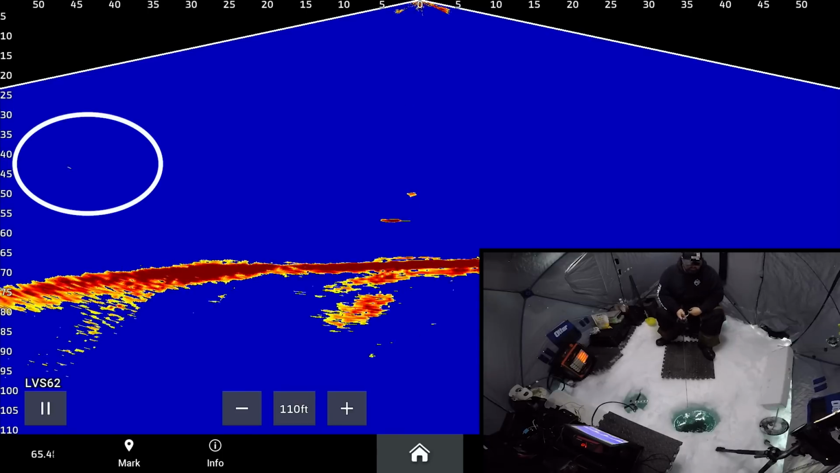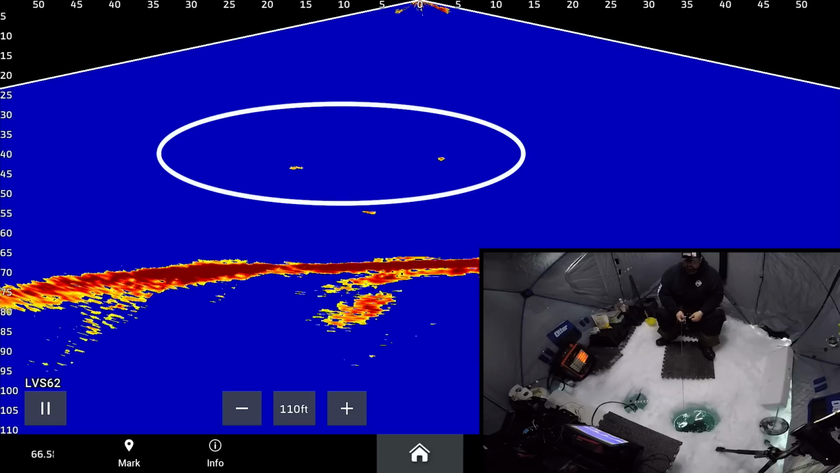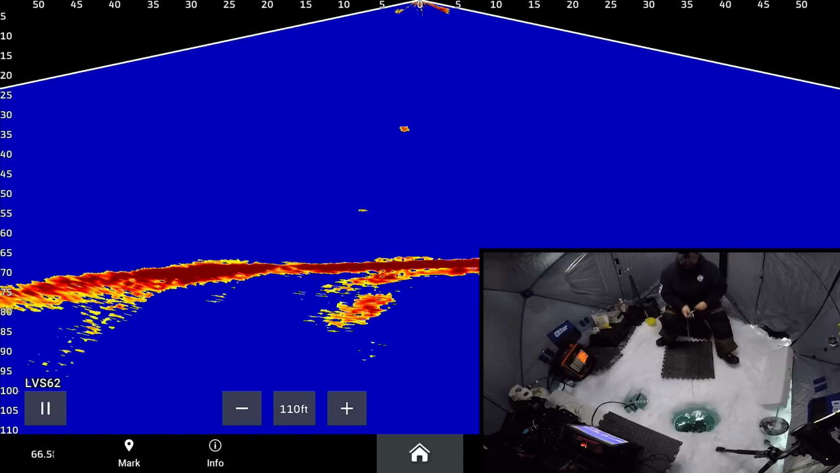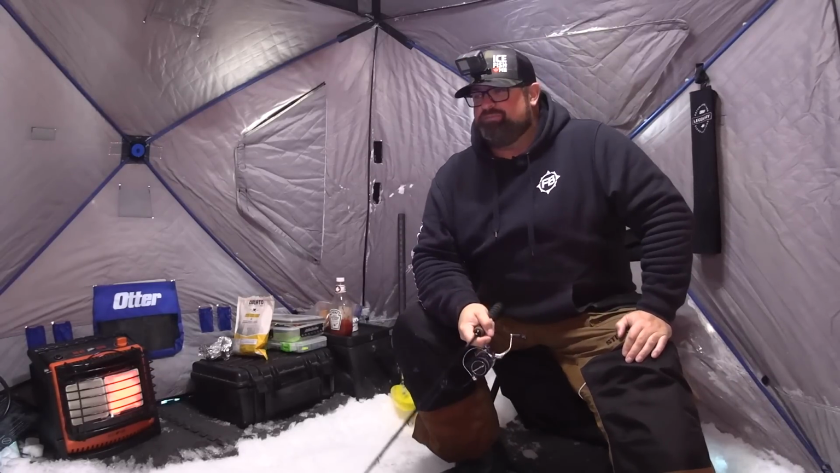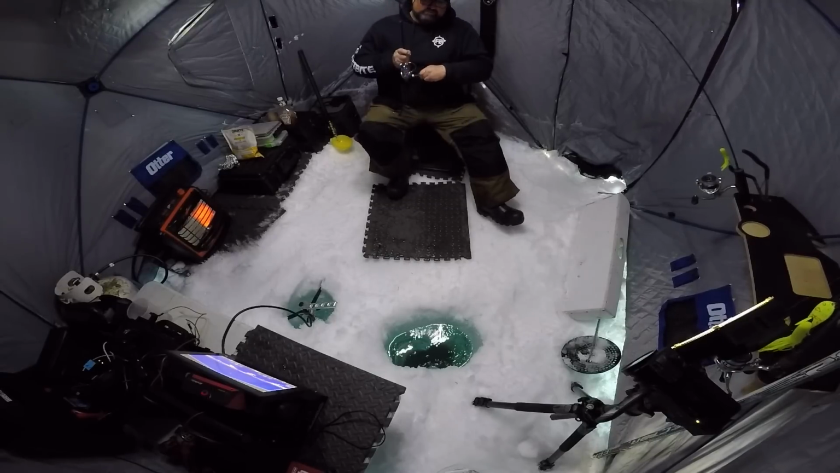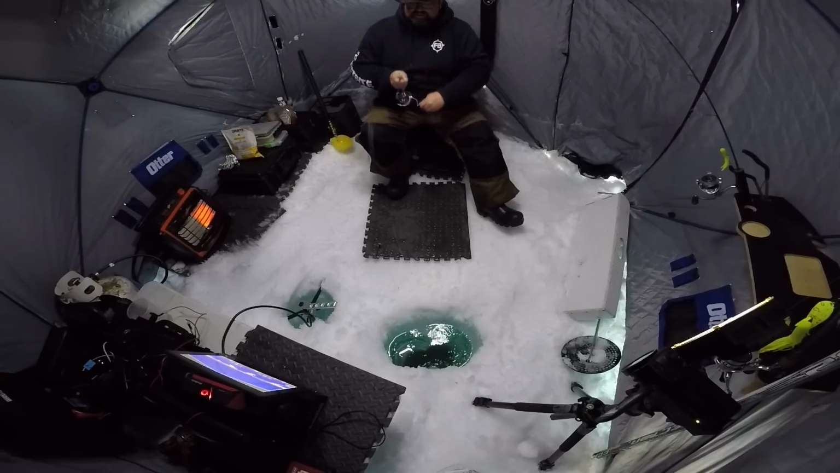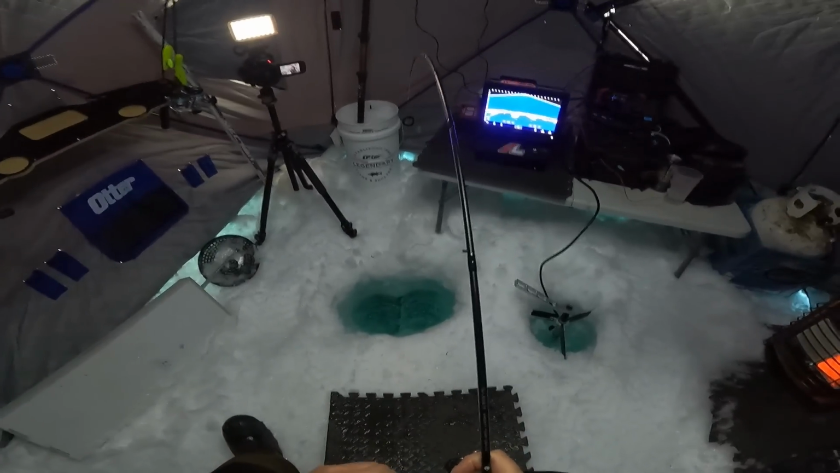There's a little guy below me, but I saw something flash in right there at 45 feet. 45 feet away. Here it comes, look at that. Man, the power of live imaging to see that flash and be like, okay, I gotta reel up a bit and start working. And yeah, it's just a little guy, but pretty cool. So on it again. It's hard to get a big hook in those smaller fish, but yeah. Anyway, the power of live imaging.